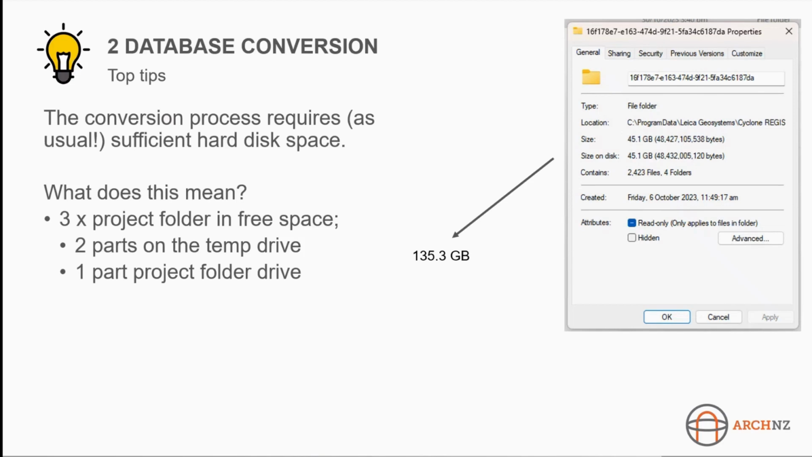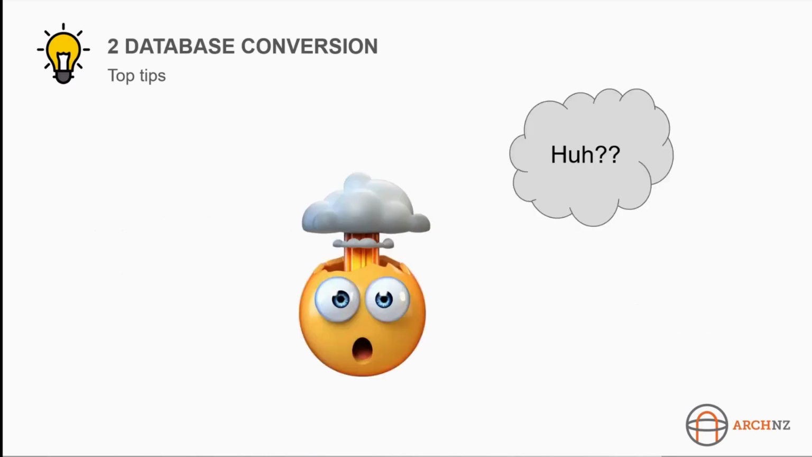It does get a bit more nuanced, which is that you need 2 parts of that in your temporary drive if it's not all on the same drive. So at least 90.2 gigabytes will need to be for my temporary file path, and 45.1 will be for my projects folder drive, just the project where it's sitting. If I have lost you there, I am sorry. So just to explain that a little bit more clearly and visually,